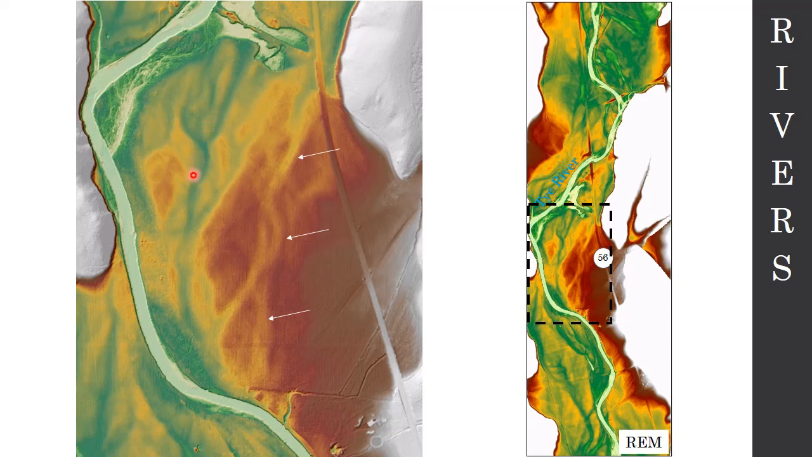These are old meanders, essentially, old cutoffs, and now we have the current course over here. So this is helpful when you're doing floodplain mapping. We can tell where the low areas are and which areas are more likely to get flooded during a big storm event.